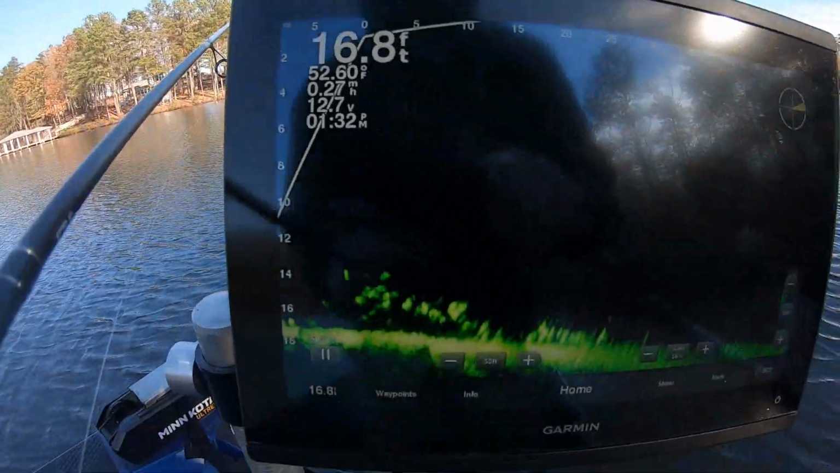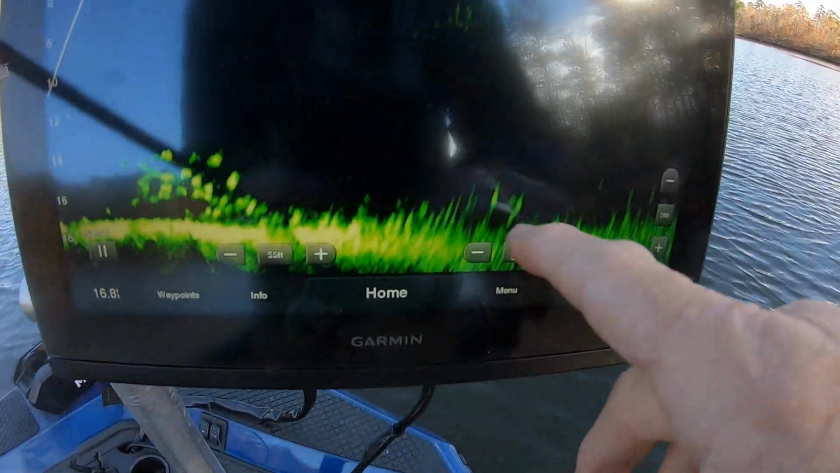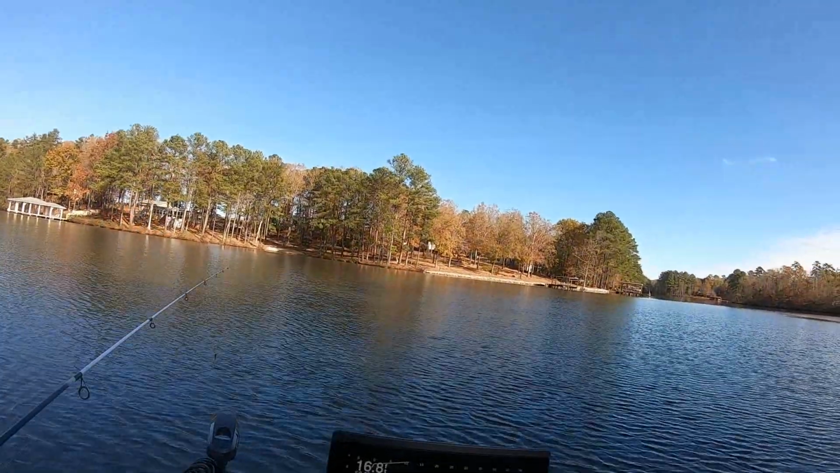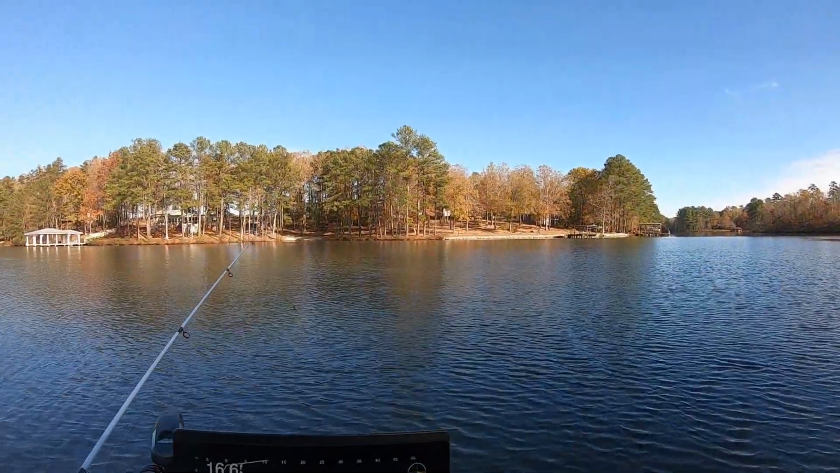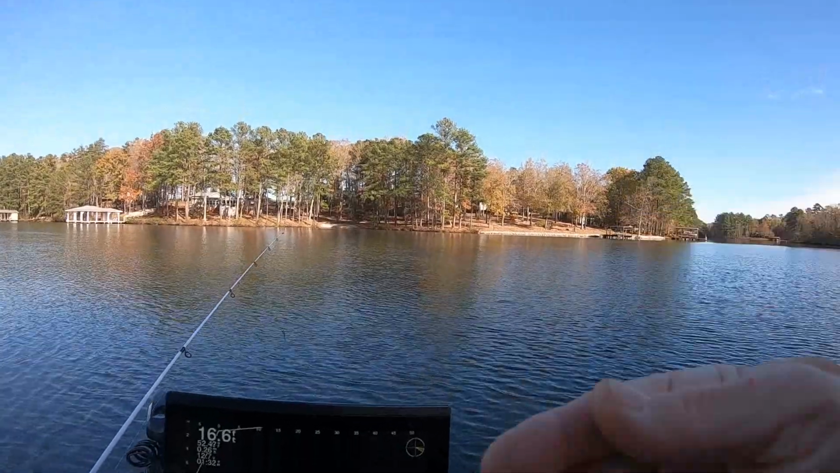All right, look right here. Those are fish. Those are fish. Those are fish. All right. Some of them could be white perch. This group right here, possibility. You see they're in 16.5 foot of water. Sometimes I try to catch one of them, or I get the bait close to them.